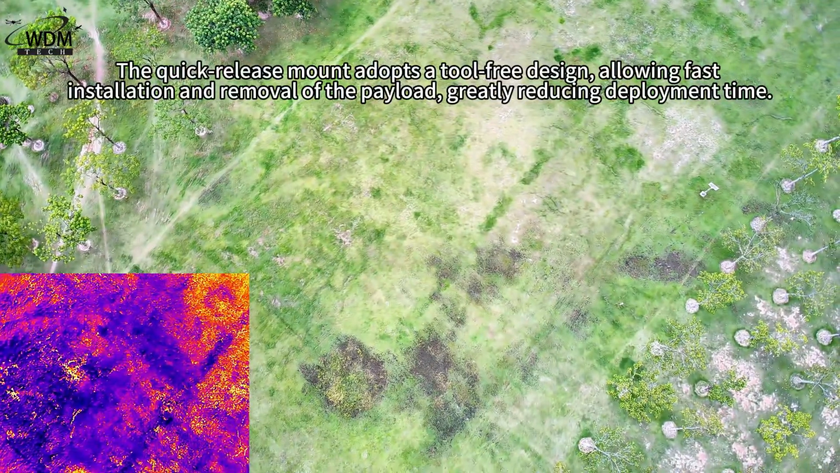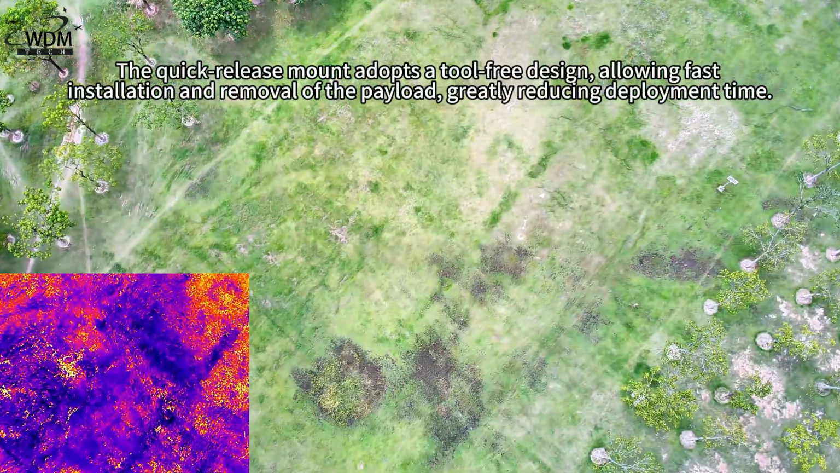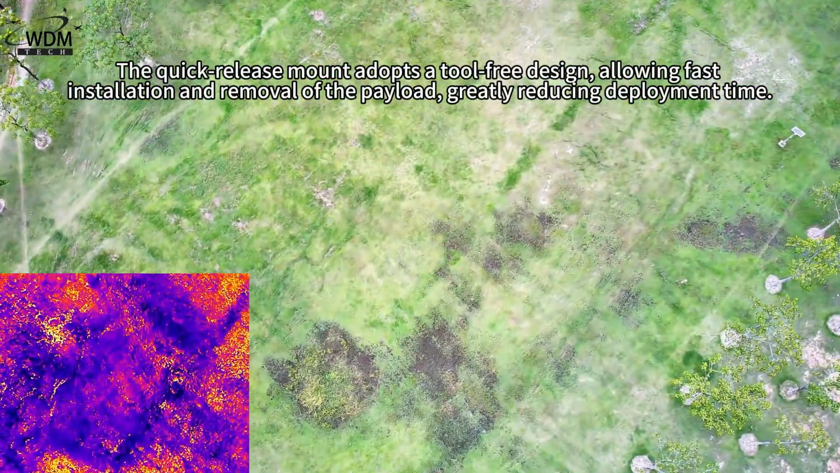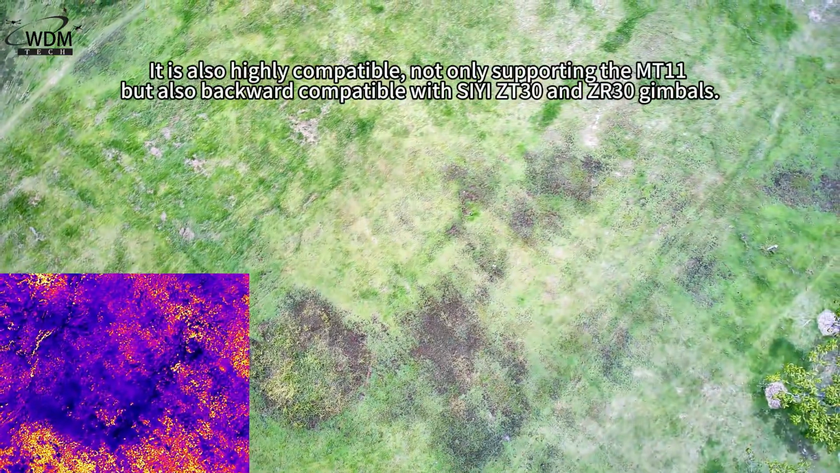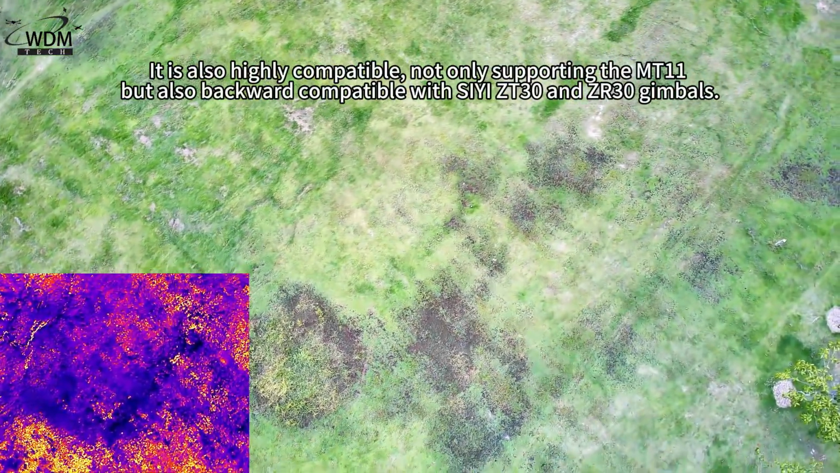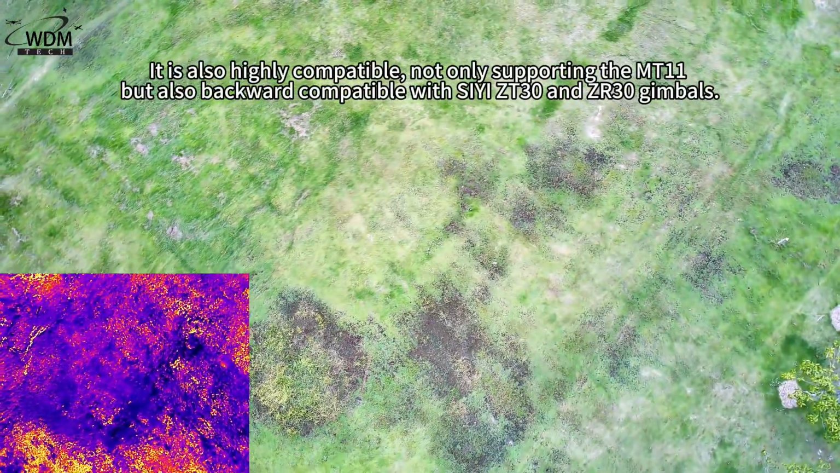The quick-release mount adopts a tool-free design, allowing fast installation and removal of the payload, greatly reducing deployment time. It is also highly compatible, not only supporting the MT11 but also backward compatible with SOI ZT30 and ZR30 gimbals.